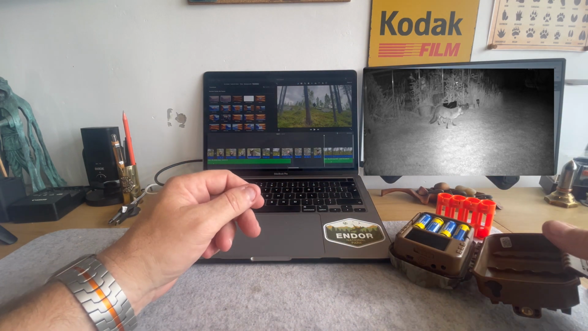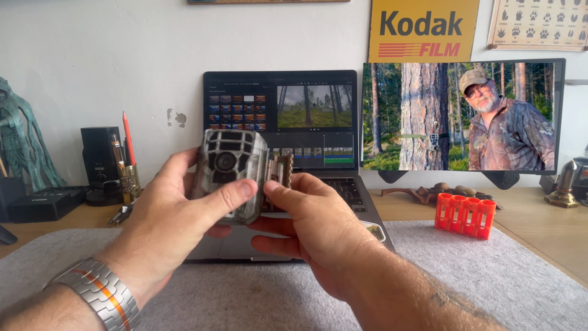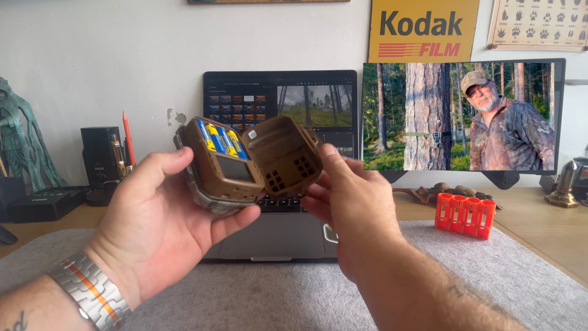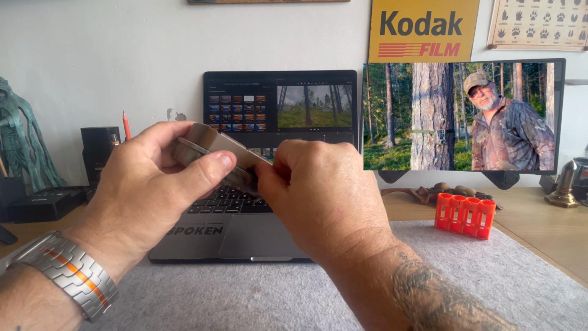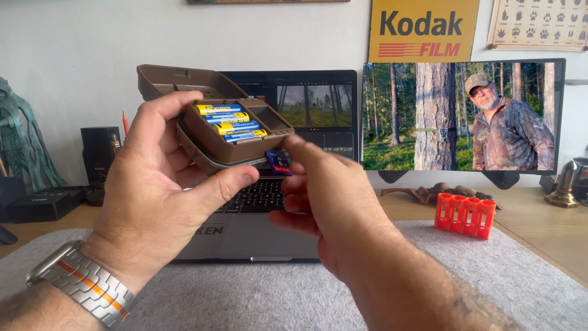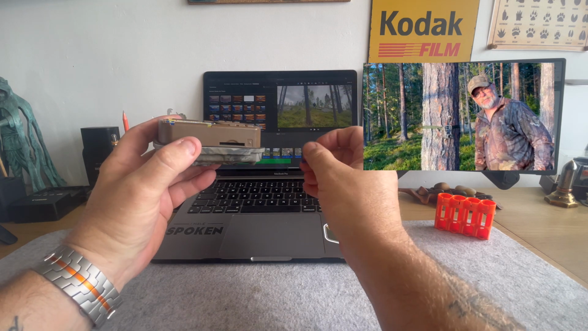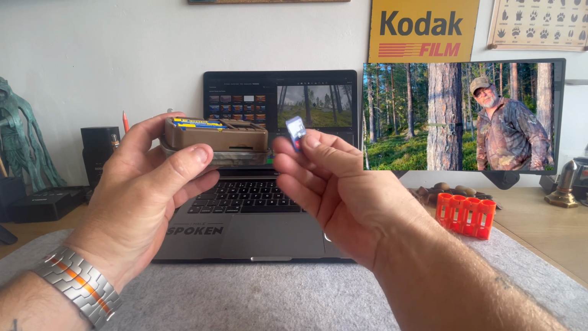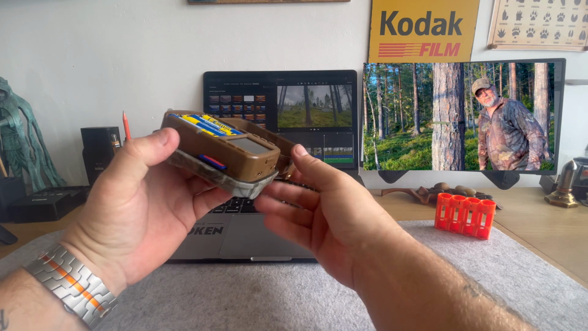I hope that this has been some help in making you decide on whether you want some trail cameras or not. The only other thing I should have mentioned is the SD card sits in the side. It doesn't come with one, so you will need to purchase them, but you can get them for £8 to £10. Again, I'll leave a link in the description below.